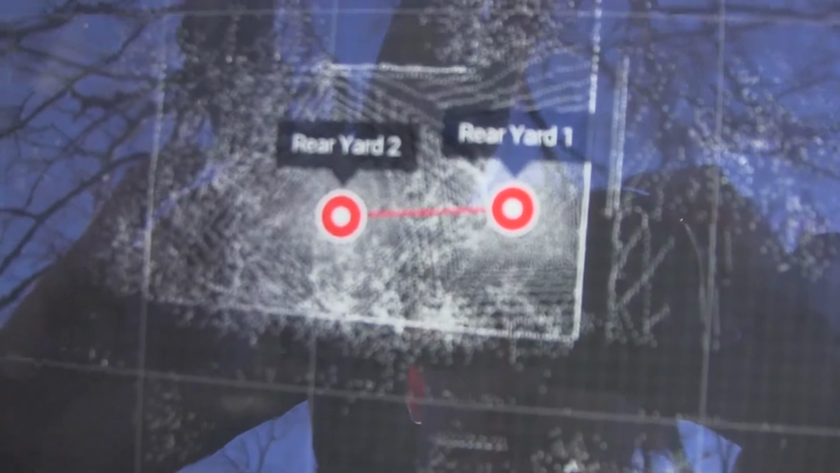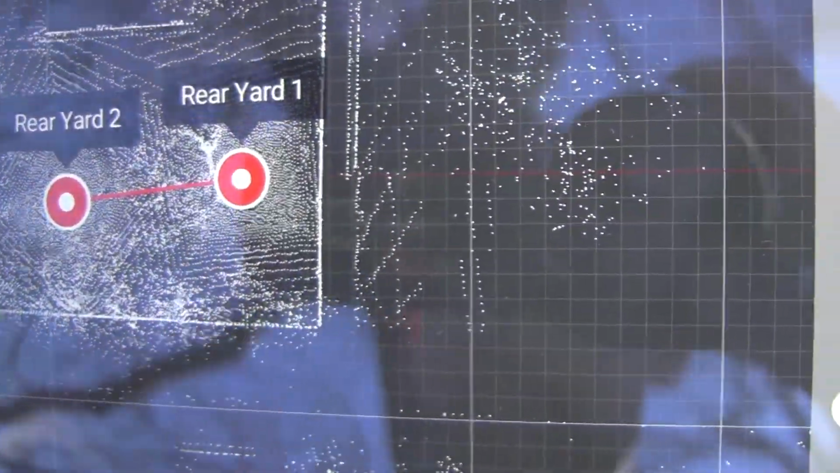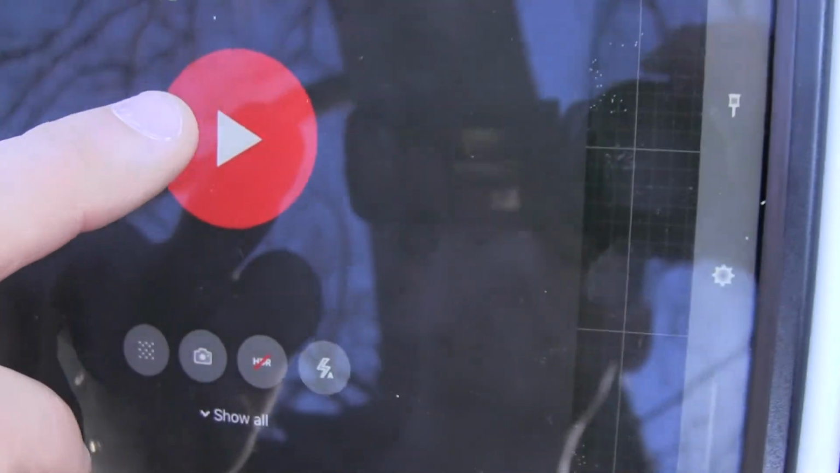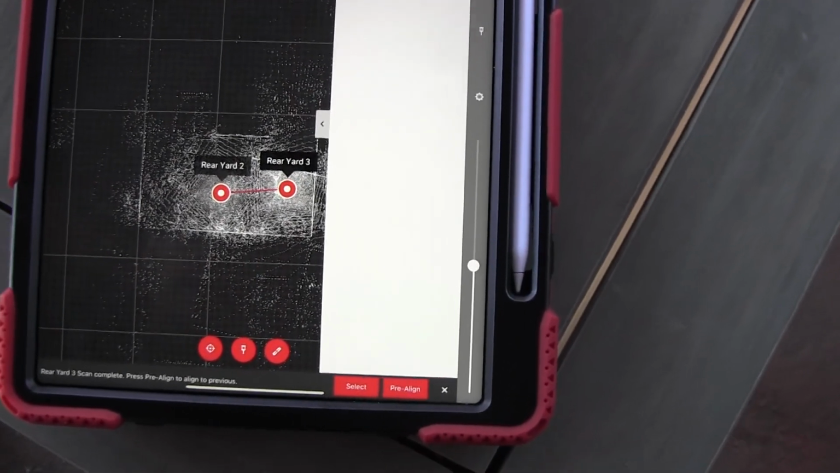Okay, so as you can see, we have our scans linked together. And now we're going to do our third and final scan. So same thing, come down here, hit that button, and the Rear Yard 3, it's already named. And then we're going to hit the play button. And then get out of the way. Alright, the third and final scan is done.